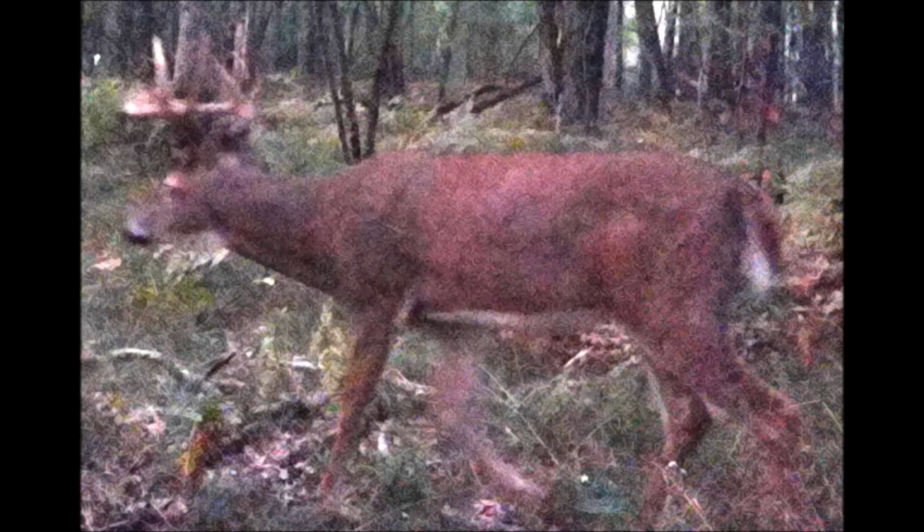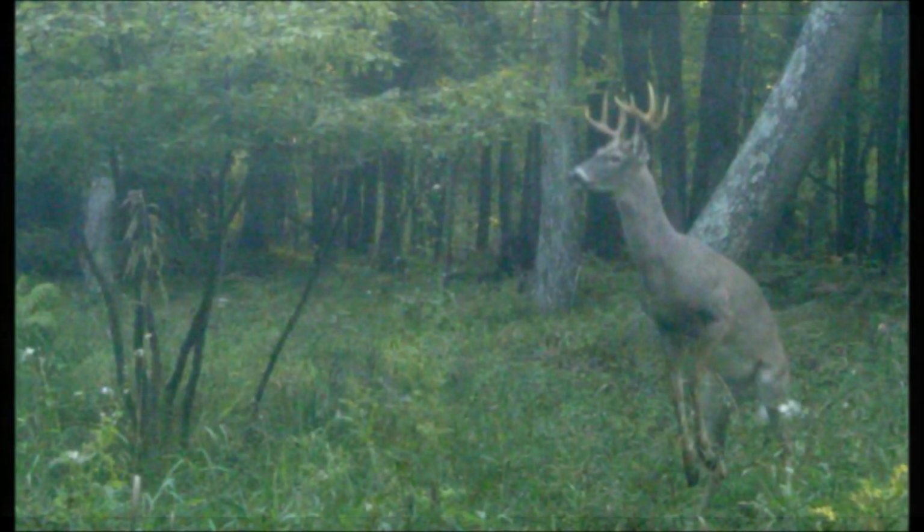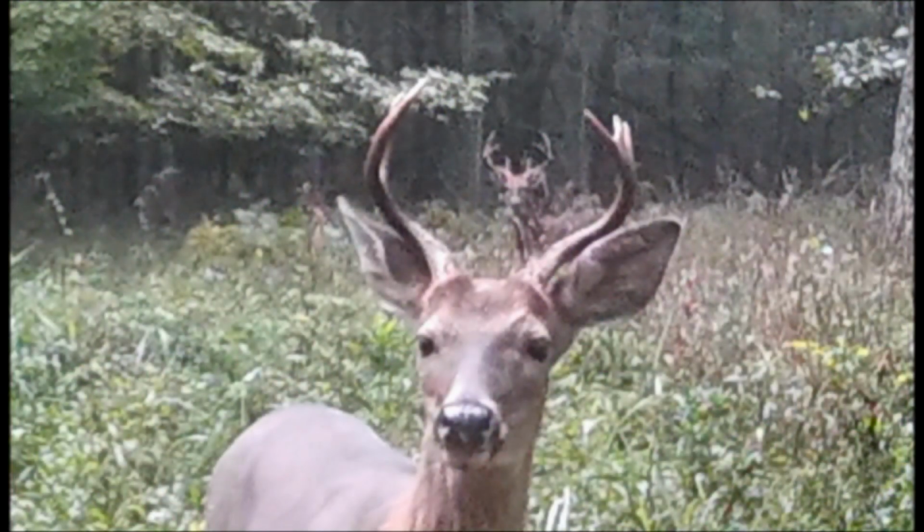September ushers in the return of the bucks in a big way, as 28.8% of all trail cam pictures were of bucks. That's an increase of 18.5% over the lean July and August buck activity. In fact, this month had the second highest percentage of trail cam buck photos over the last 6 months. Great news as the fall bow season starts in a little over 2 weeks.